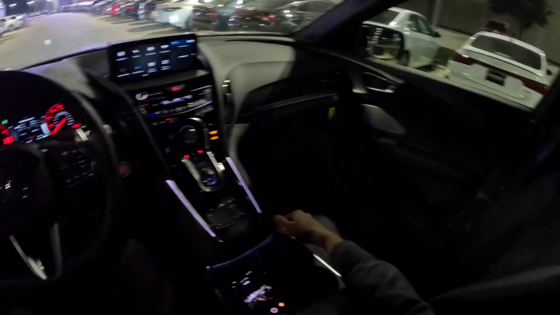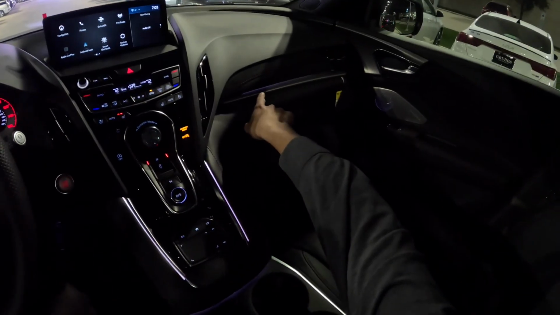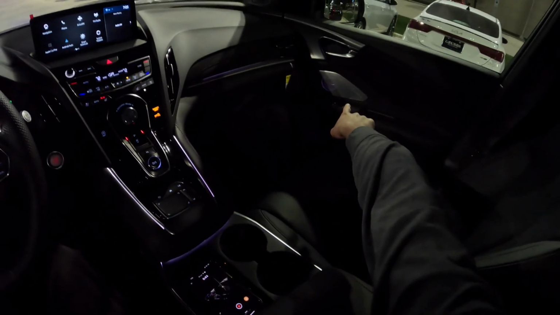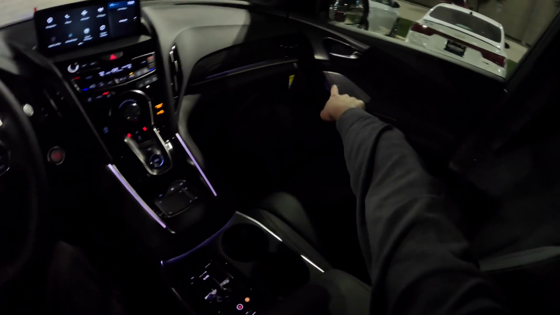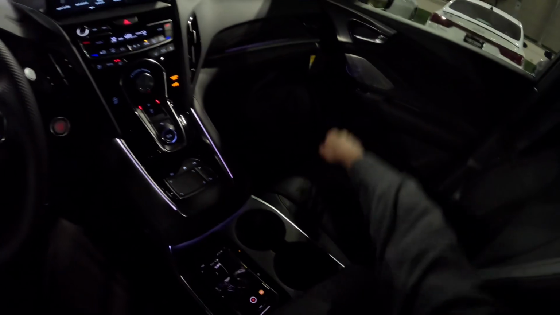Well, once we get on the road. But basically, some people commented they want to see the ambient lights at night, so you do have ambient lights over there. And in the speakers on the A-Spec Advance, you have the ELS Studio 3D 16 speaker sound system, which has the light up speakers like how the MDX Type S had it when it had the Signature Edition sound system from 2022 to 2024.